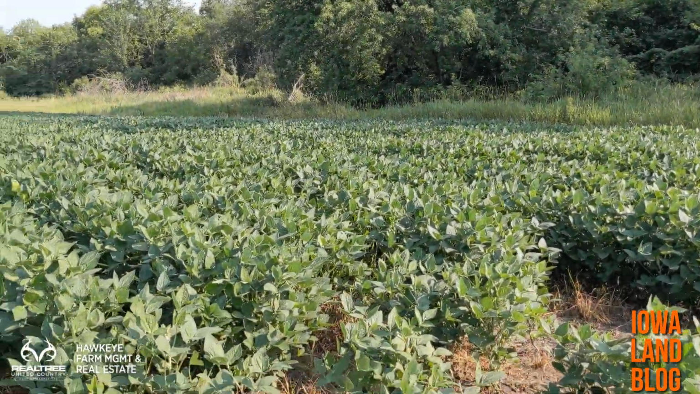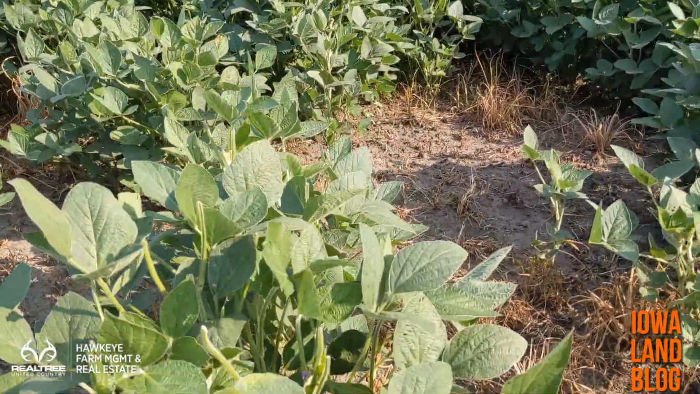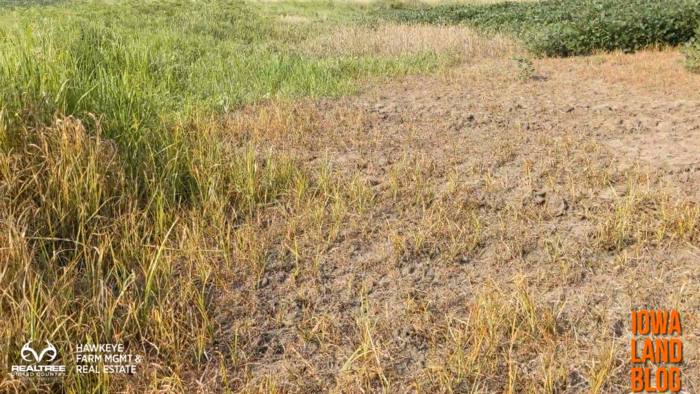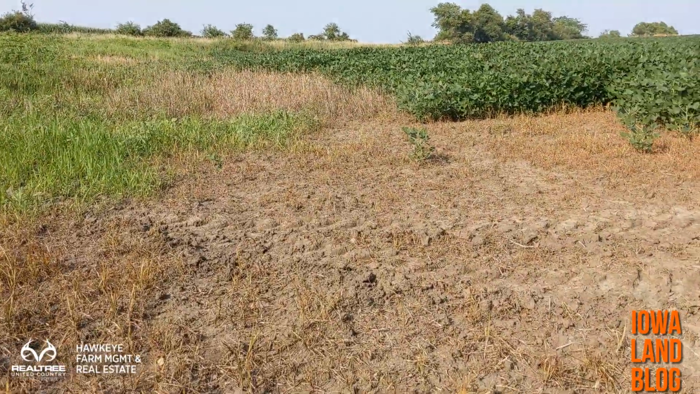I found a spot here where there's definitely some sign of some browsing here. Quite a few tracks coming through here as they work up the edge of these beans away from